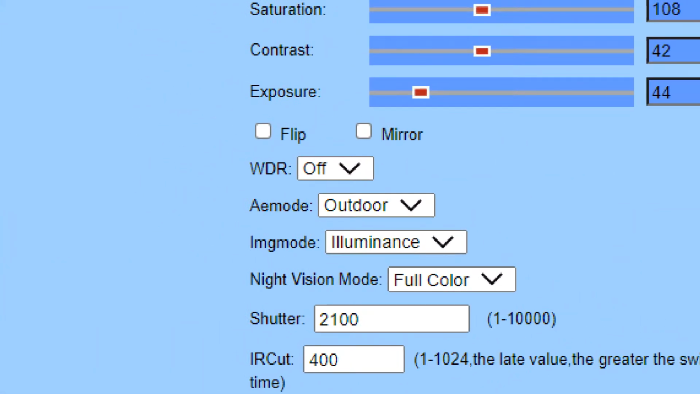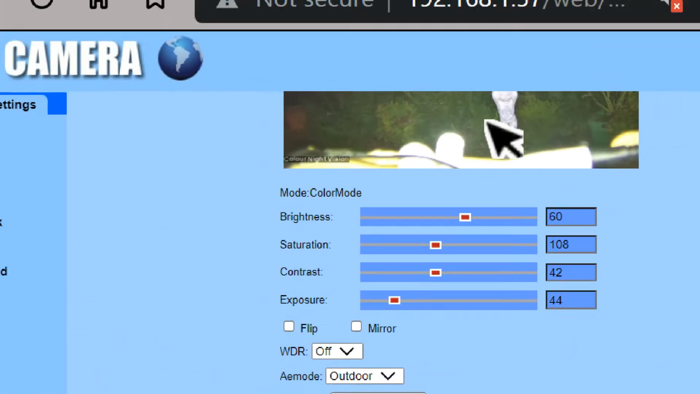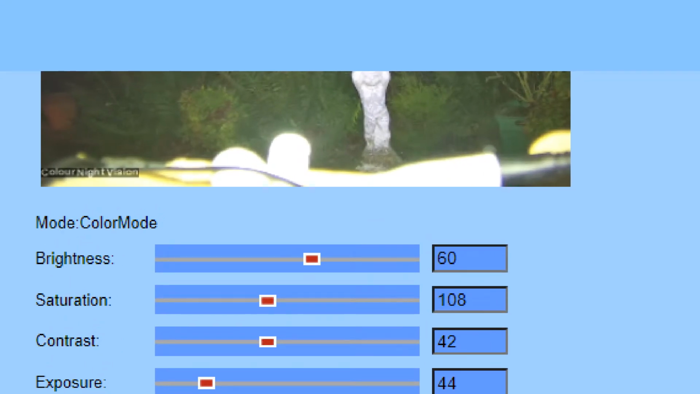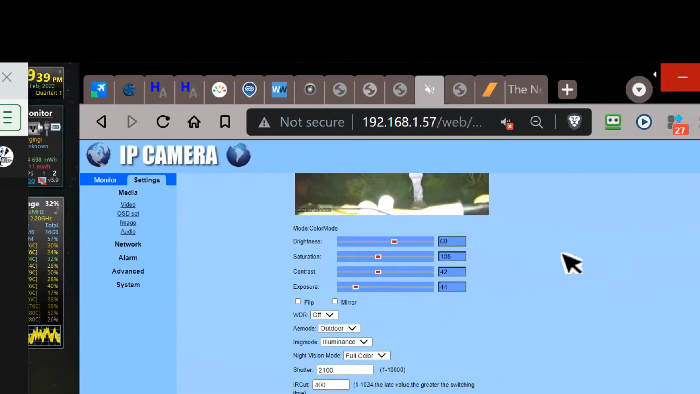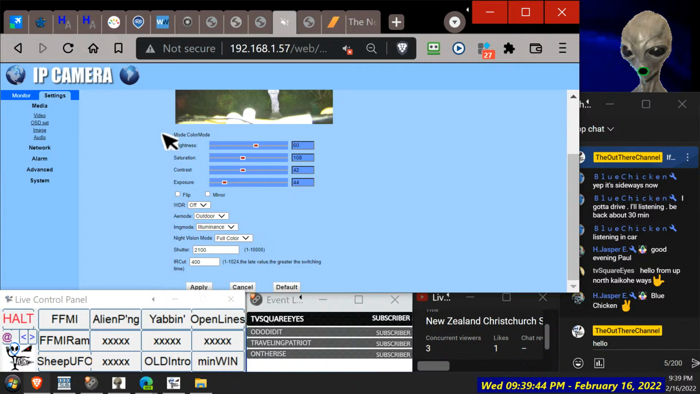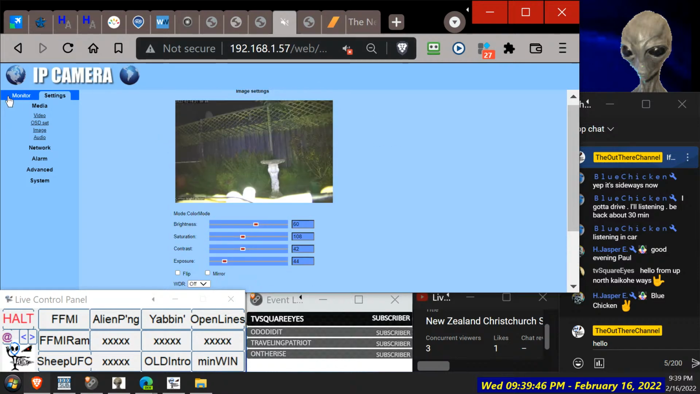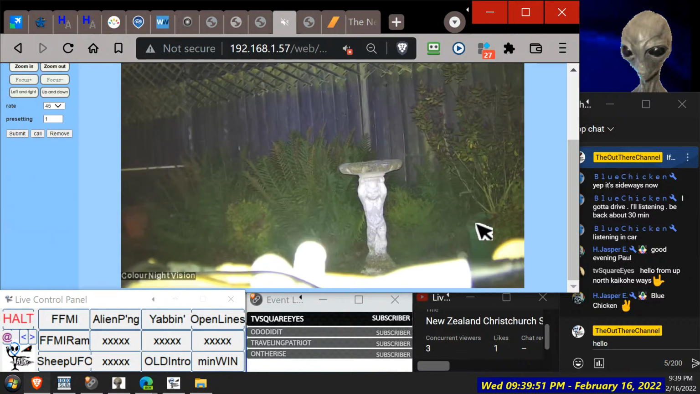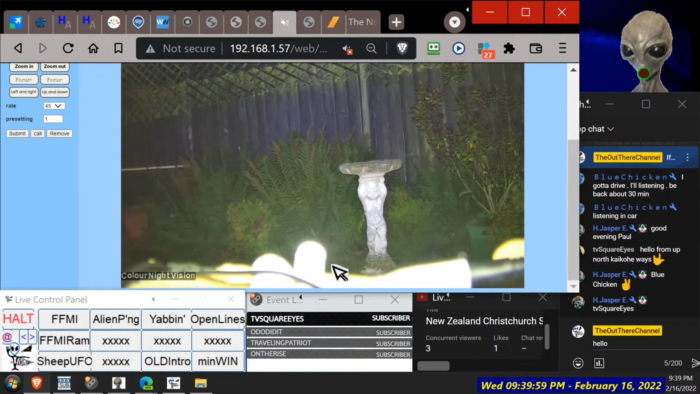So we had to force it onto full colour, which I think turns on the LEDs. I think that's a reflection of an LED, is it? Of something in the box. I got it in the box that it came in because it's got the thing that holds it up, right? So it's upside down, looking at the sky, right? So we had a full screen on that. It's looking pretty decent, but I think it'll probably run the battery dry. Just one of the cables powering it here.